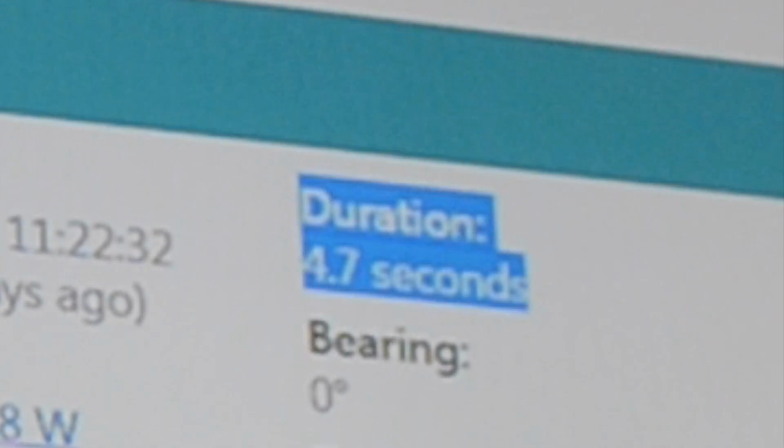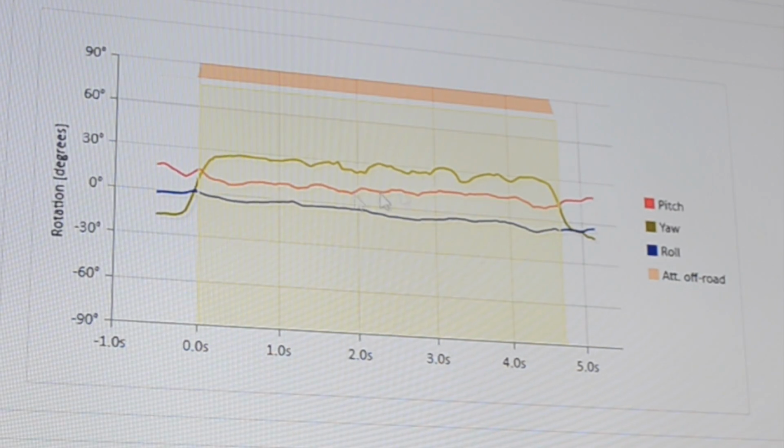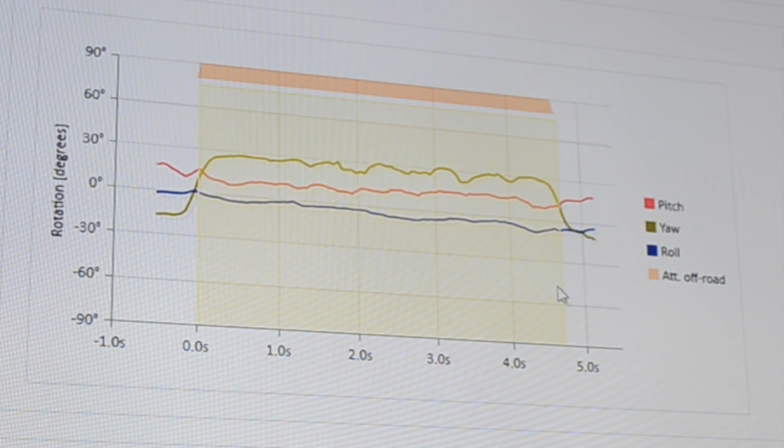That's a long time to look off the road. So this is how long their attention was off the road. You can see how much, obviously, their rolling speed, how far they're starting to deviate off the course here at the end.